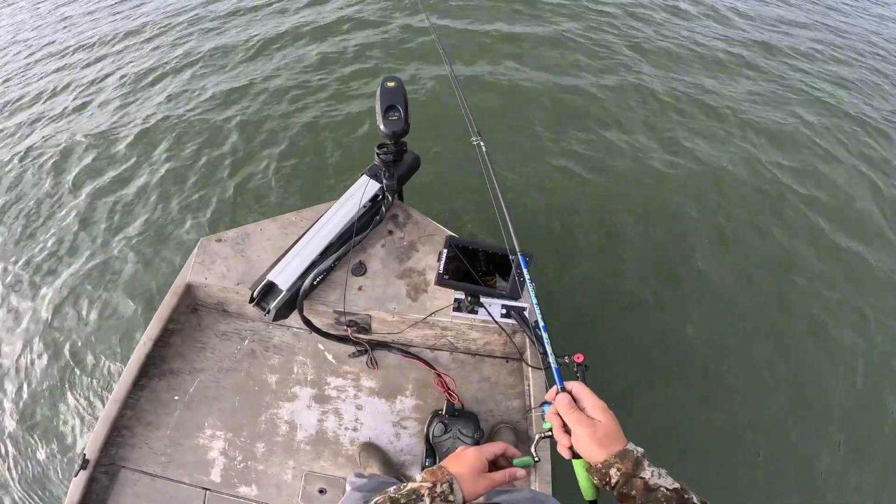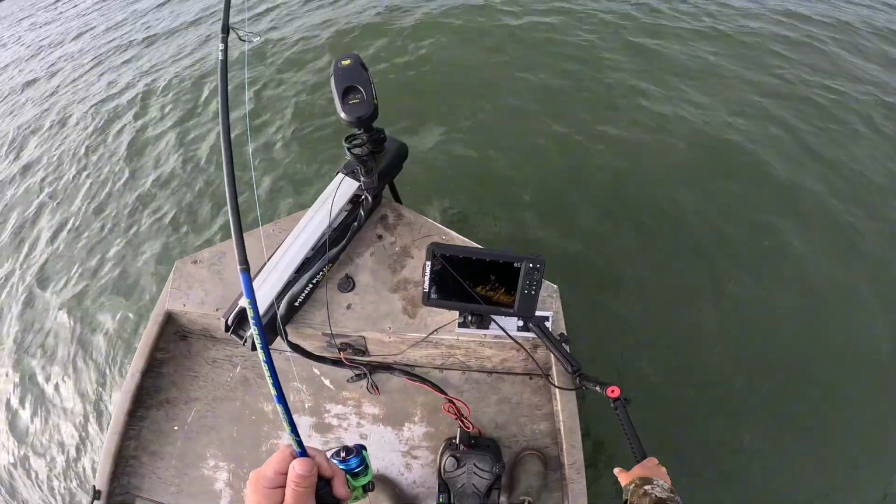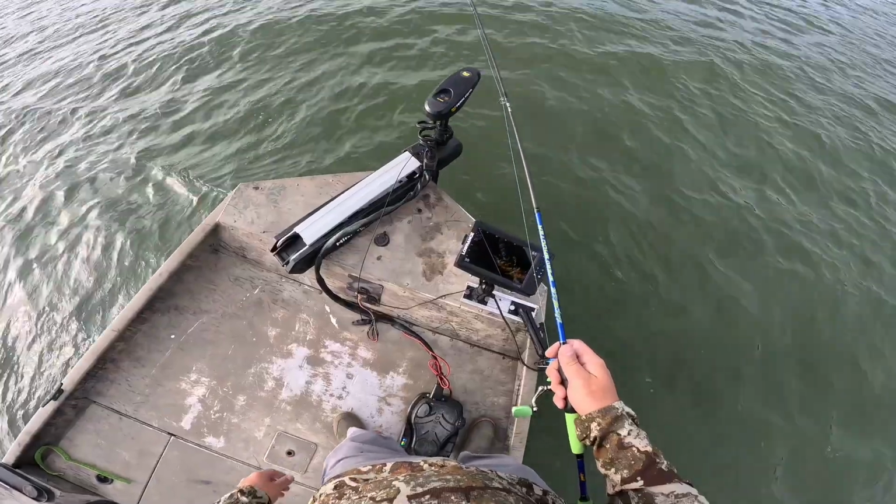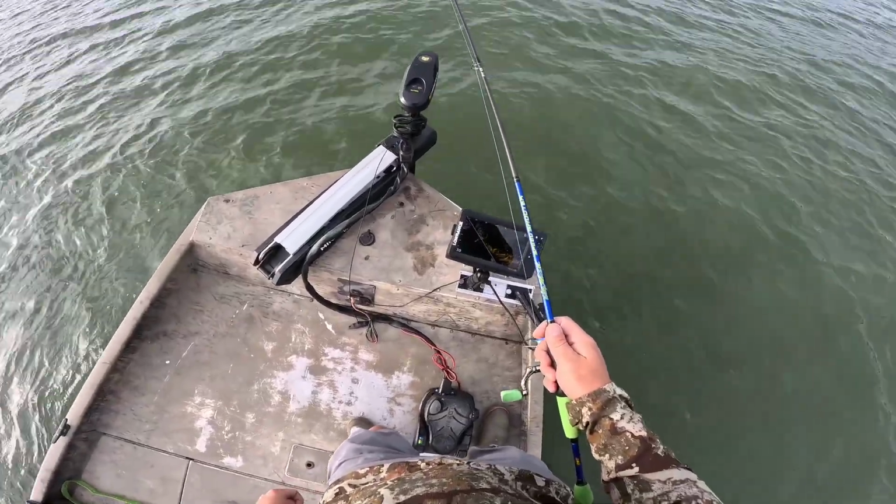We've played this game before with them here real recently, so I know they're either gonna bite and come out of that brush pile, or they're not. So we're not going to waste a whole bunch of time.